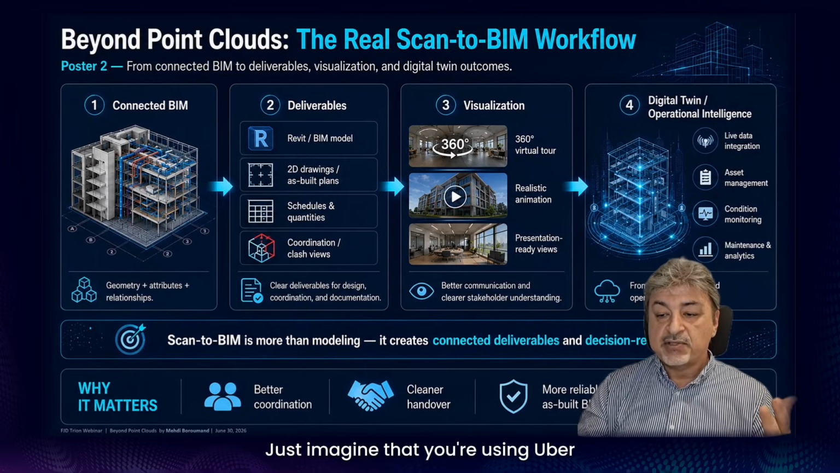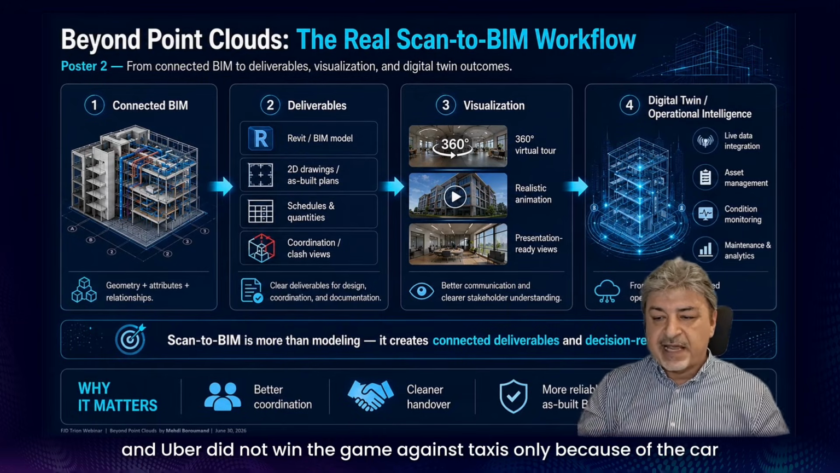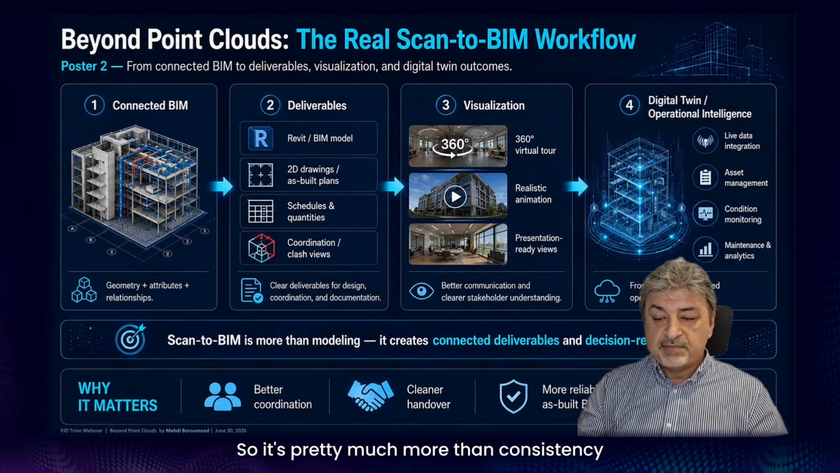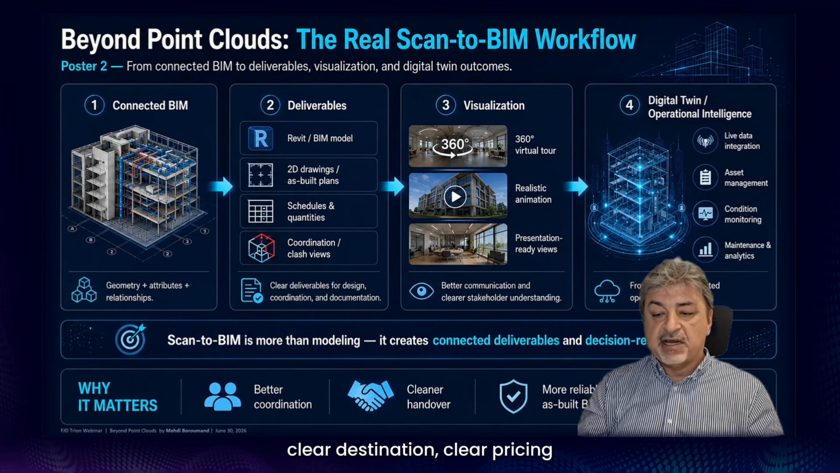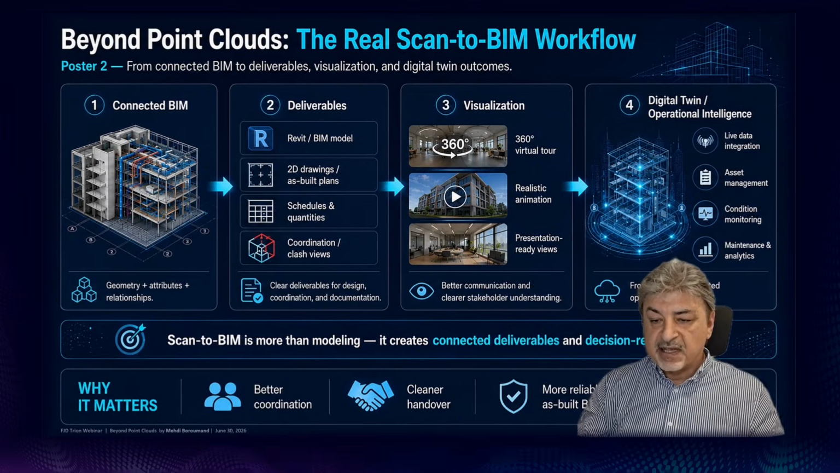Pretty much the analogy I can find here is Uber. Just imagine that you're using Uber and you want to move from point A to point B. Uber did not win the game against the taxis only because of the car. It won because the service became predictable. It's about consistency, predictable cost and time, compared with uncertainty: clear destination, clear pricing, expected arrival time, traceability, reliability, and inconsistent experience.